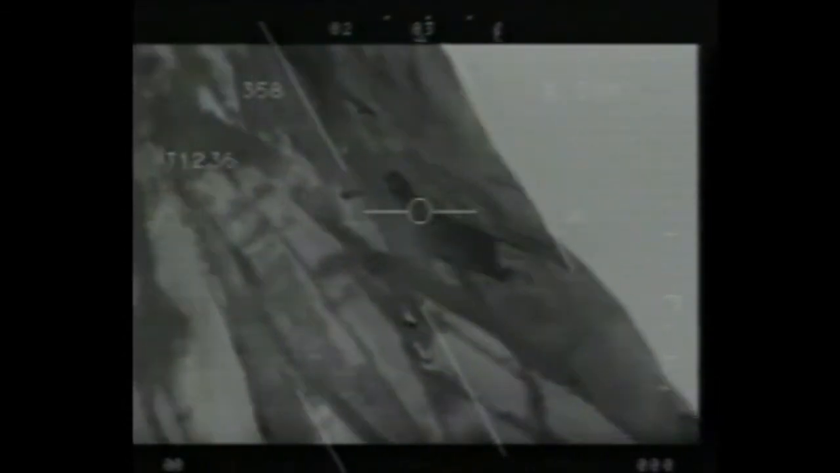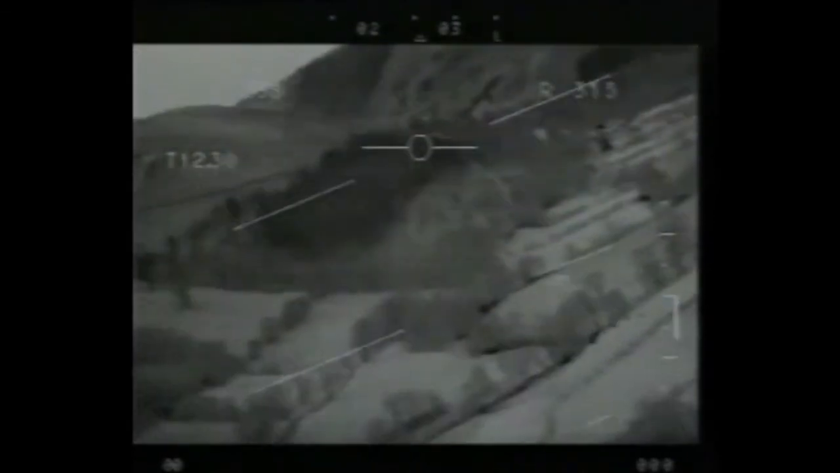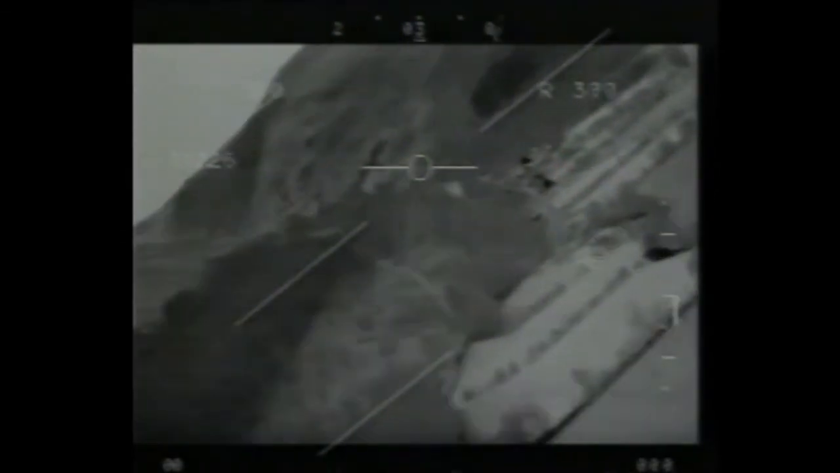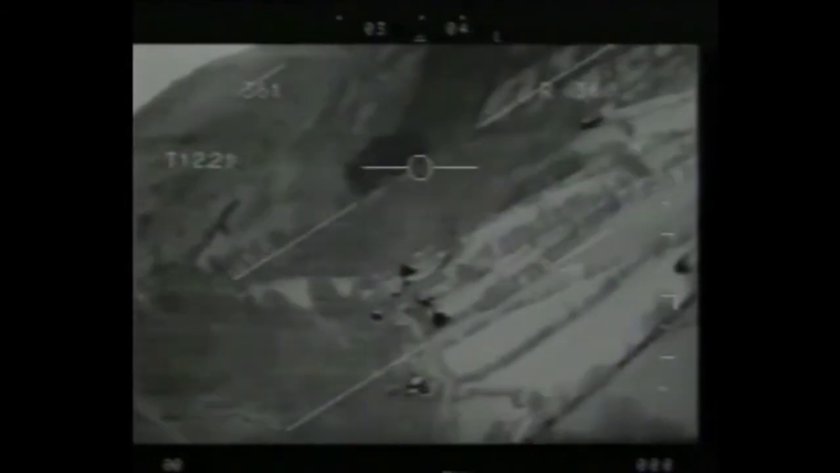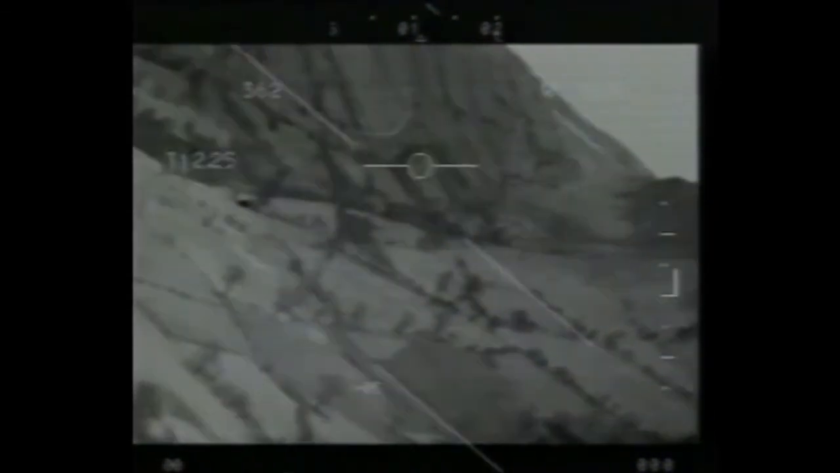All the way around here. Yeah, that's it. Straighten up. Kink right, then a kink left. Over this little spur here. Got the road going up to the road wall. Running up it, yep. That's fine. Going on.